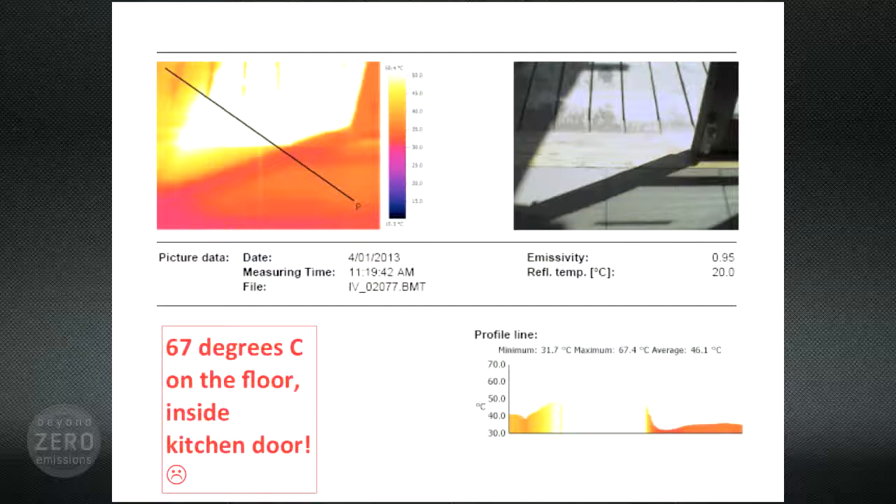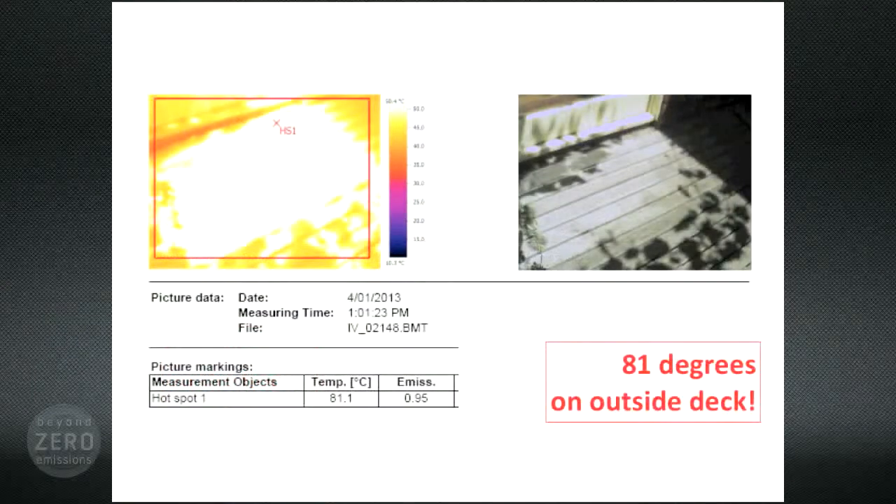But it gets hotter than that. 81 degrees. What's this telling us? It's telling us that Melbourne can get hot. And so we need to employ strategies to keep that heat outside.